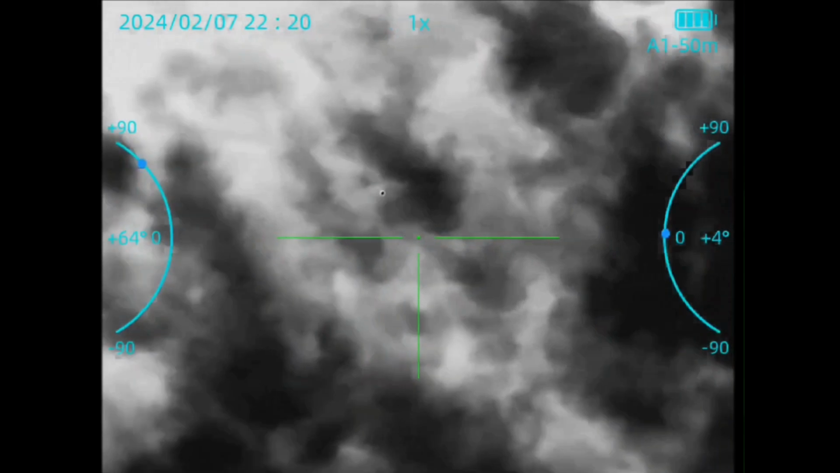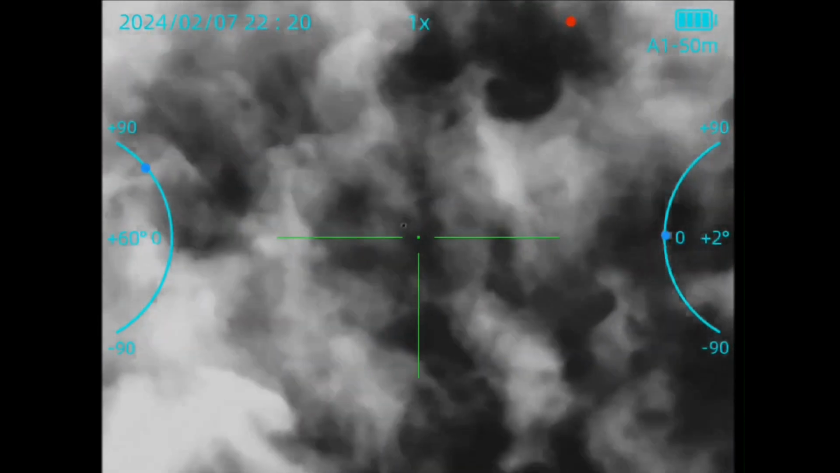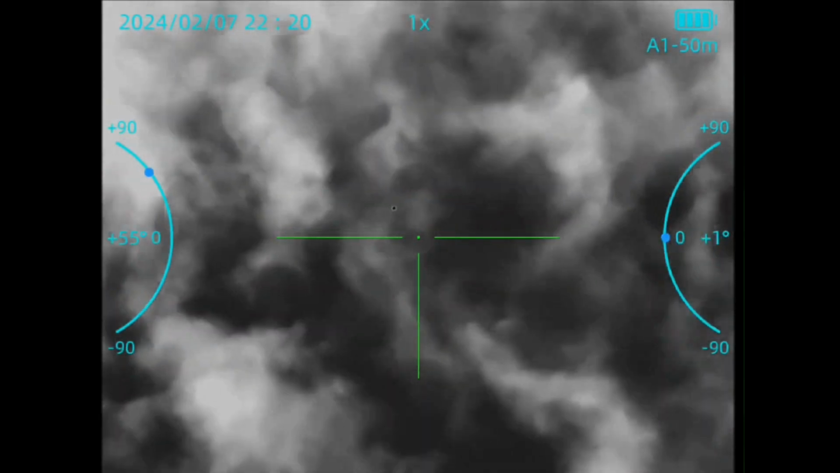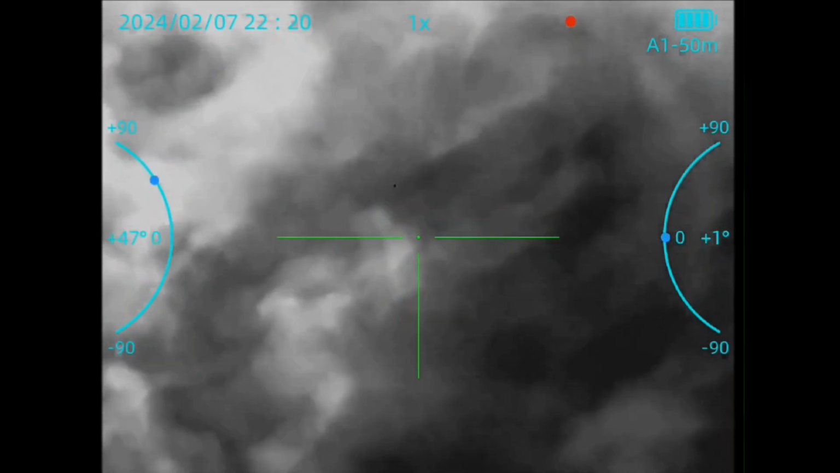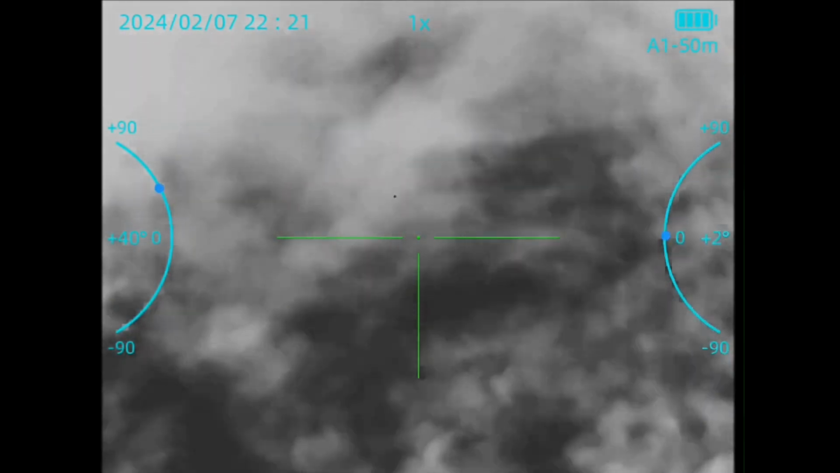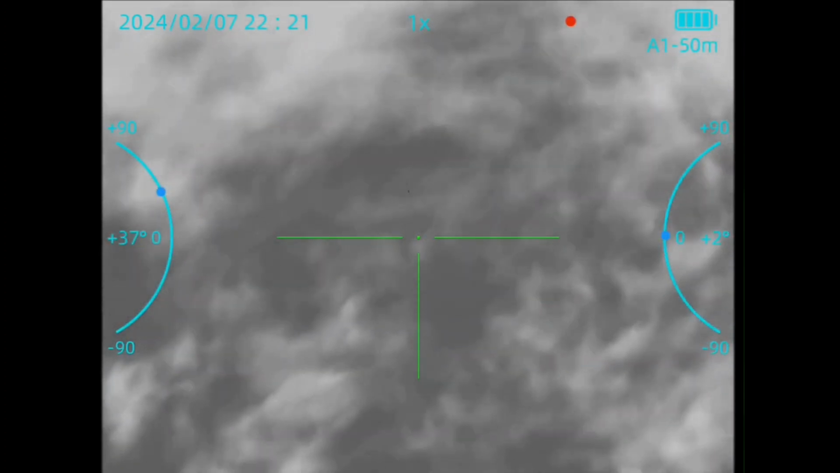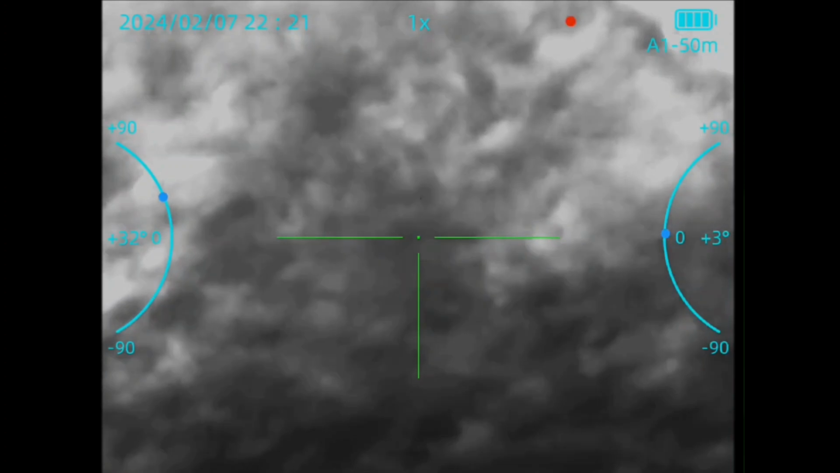All right, so as you can see, this one's hauling butt across the sky. And this is almost 10:30 at night on the 7th. And this thing is wasting no time. It is booking butt. No blinking lights, nothing. It's just some type of a sphere, or I don't know what the heck to call it.